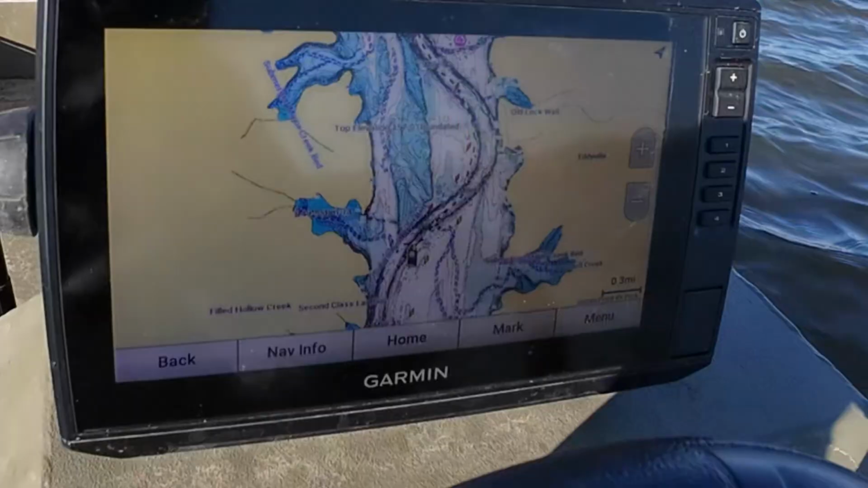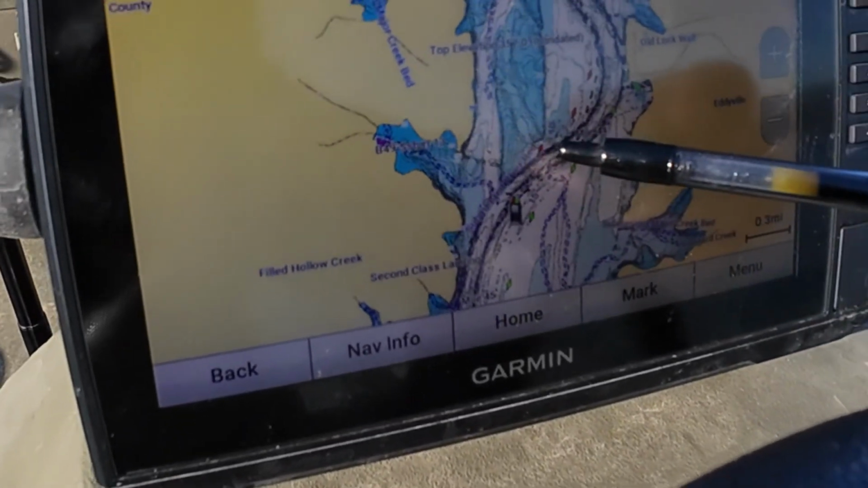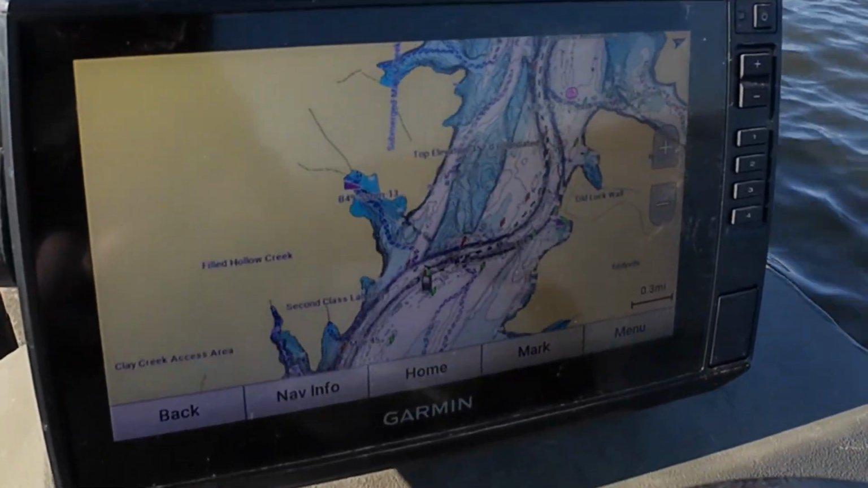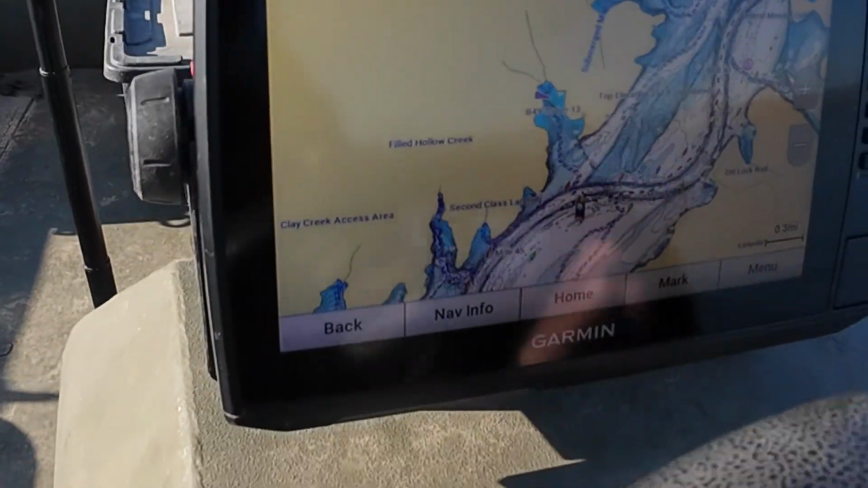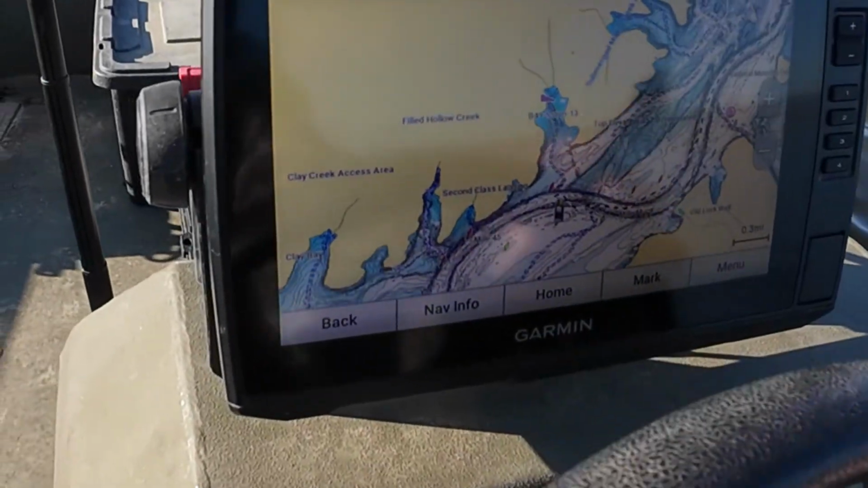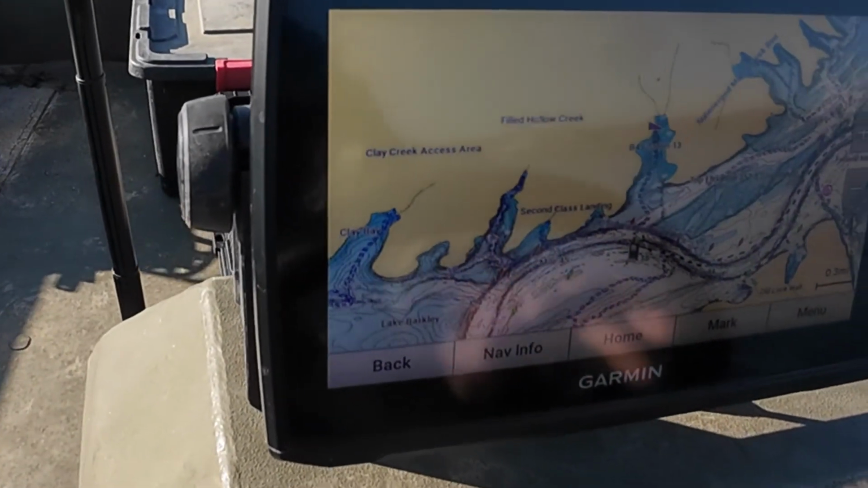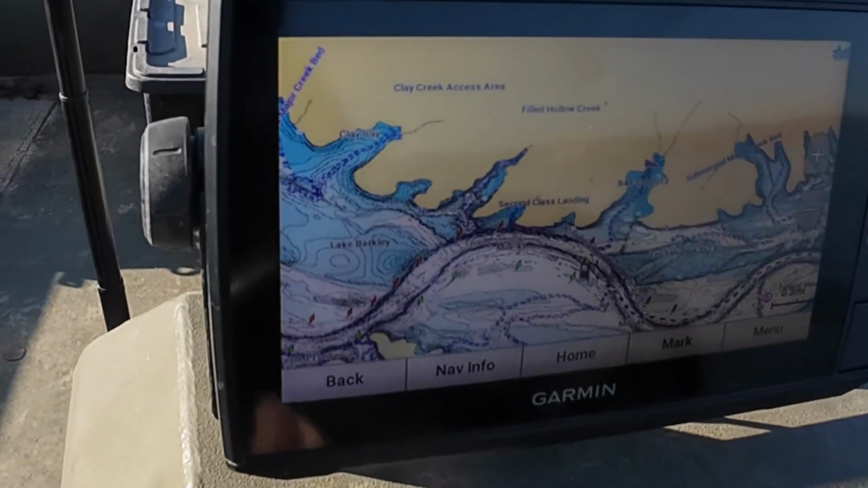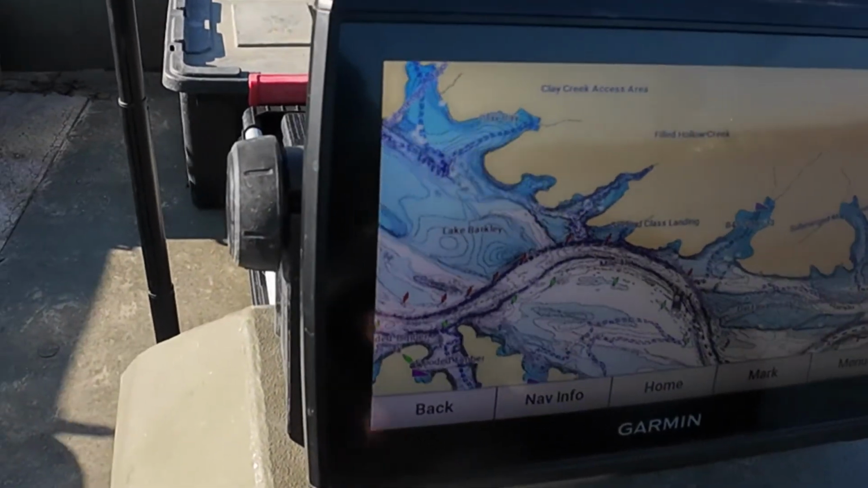So you can look right here is the river channel, and I'm fixing to drop off in deeper water right now. I'm wanting to be on the other side of the river channel and kind of keep my nose of the boat upwind.